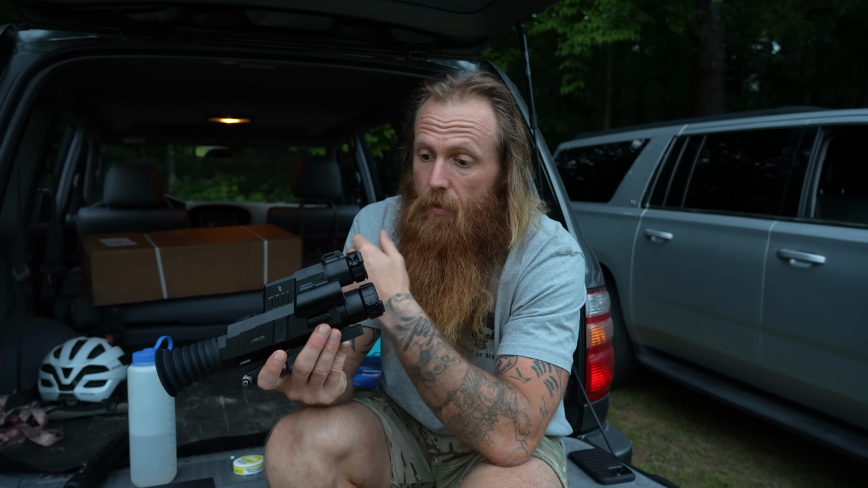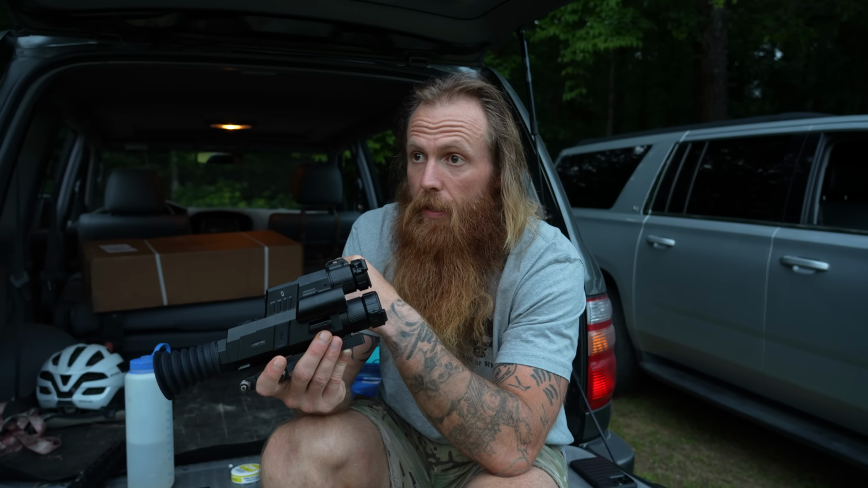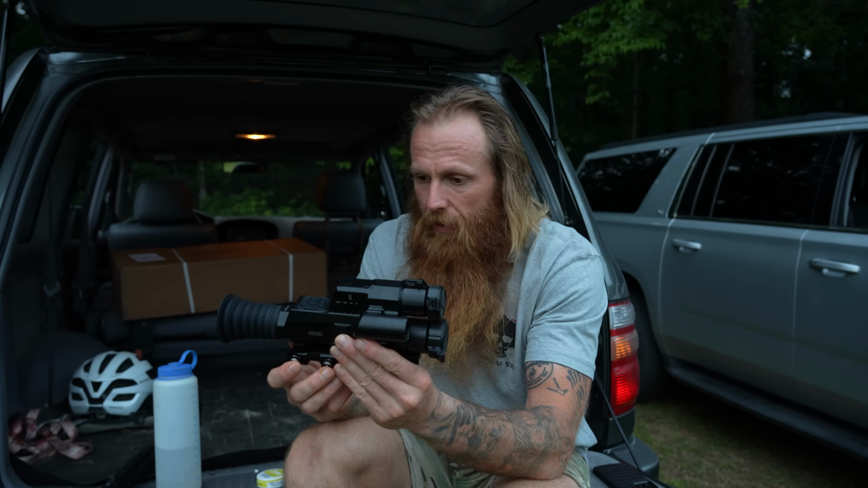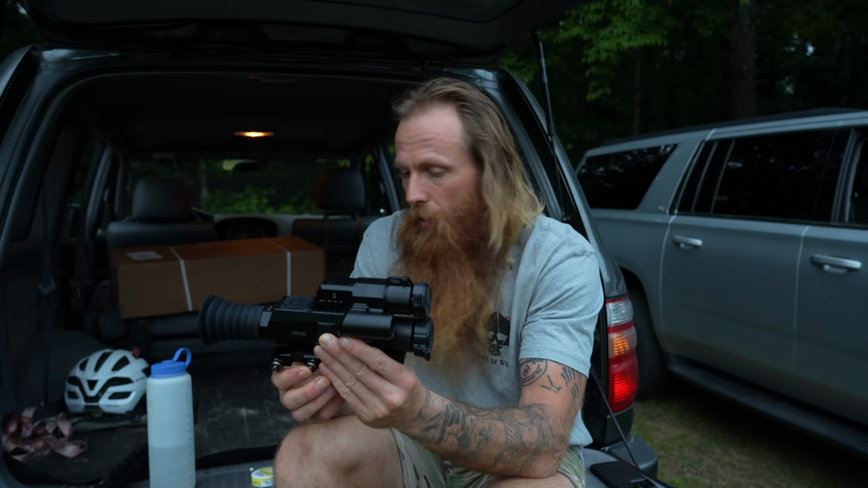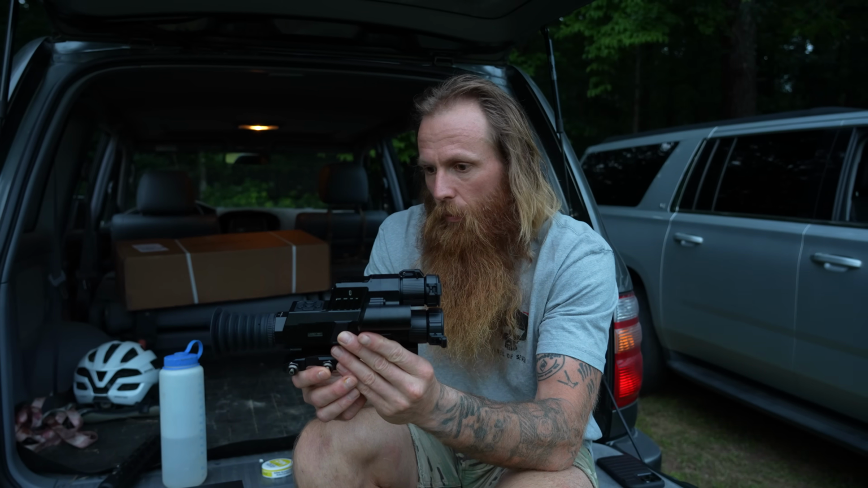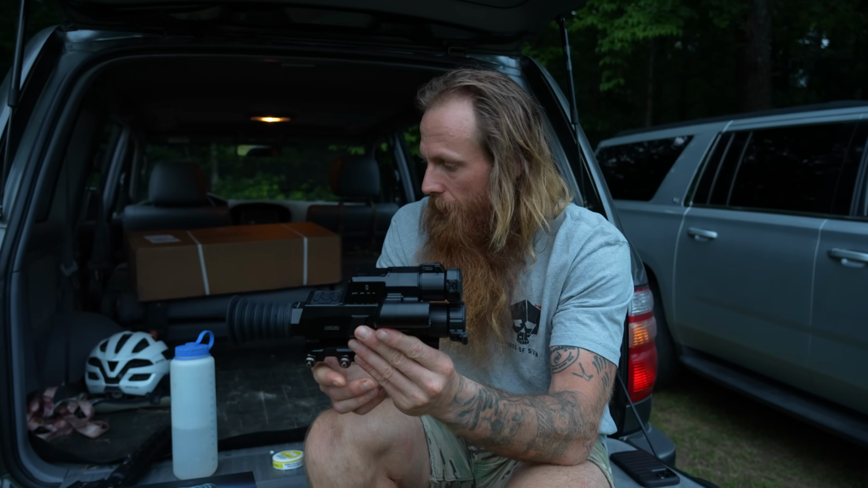I tested the rangefinder out on this thing. The rangefinder is very accurate on it. I got some targets down there, and that was good. So yeah, I want to test out the image quality on this, and then we're going to shoot it a little bit after it gets dark.